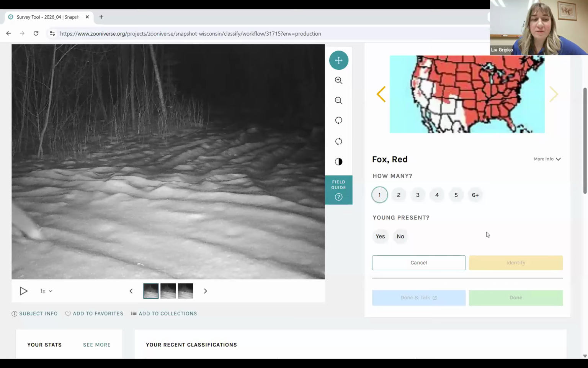I wouldn't say that this is a deer just because of how low to the ground it is, number one. Deer are quite tall compared to a fox. But also for deer, it's actually just the underside of their tail that is white. The top side is brown, and sometimes you can see a little bit of the white peeking out, but they don't have a distinct tip that's white on the tail. So good job. Yeah, this is a tough one, but that's definitely a red fox. Yay! Thank you. Well done.